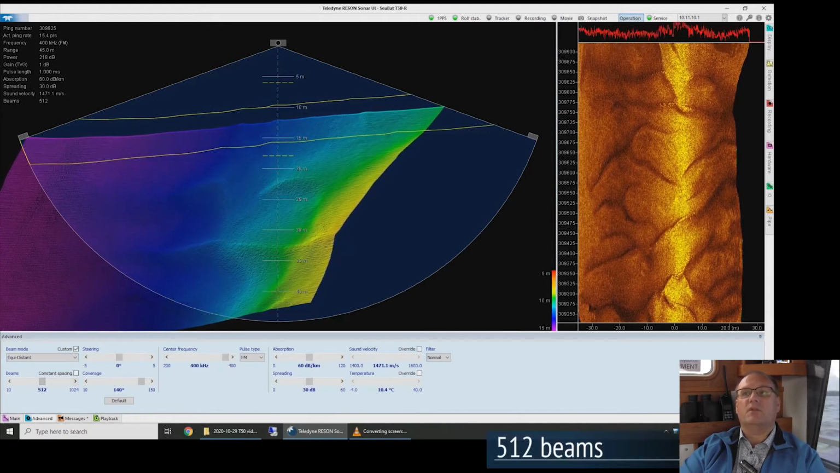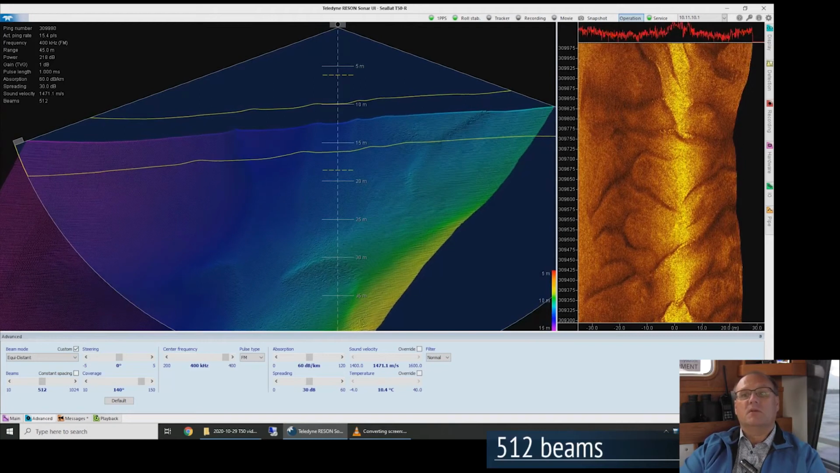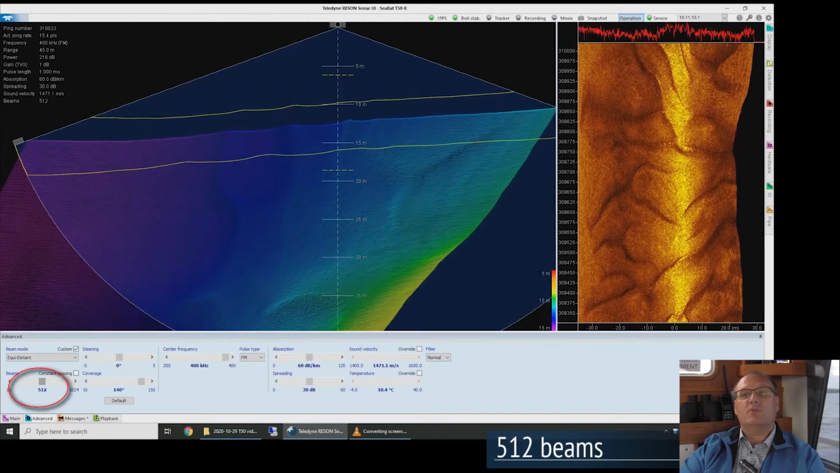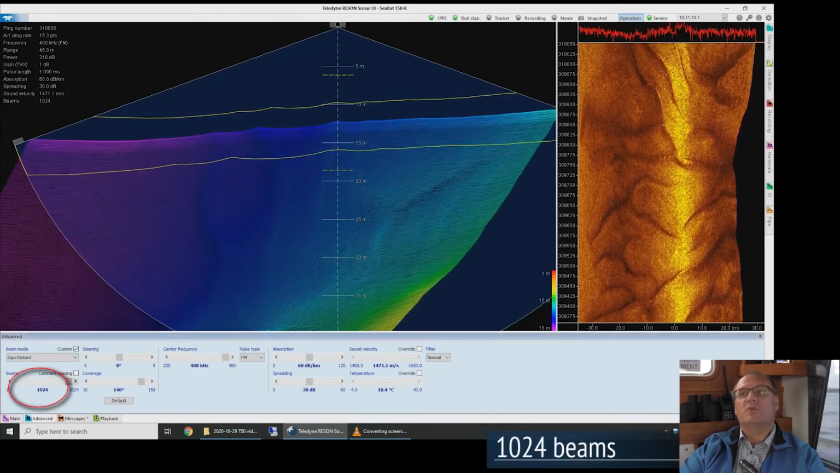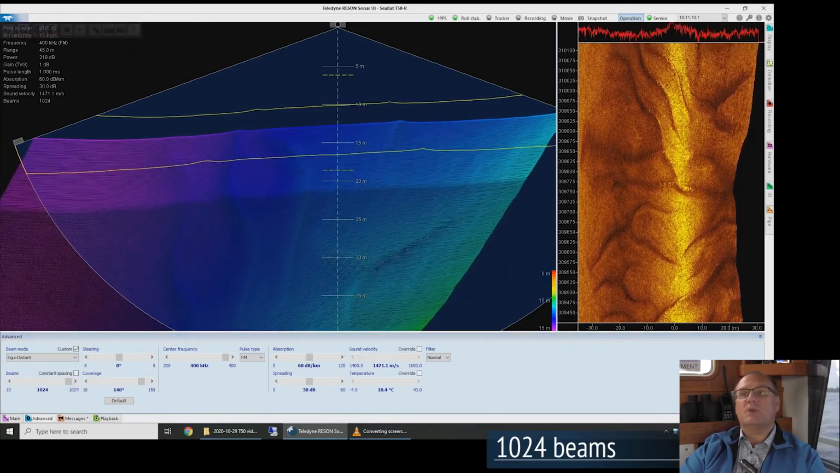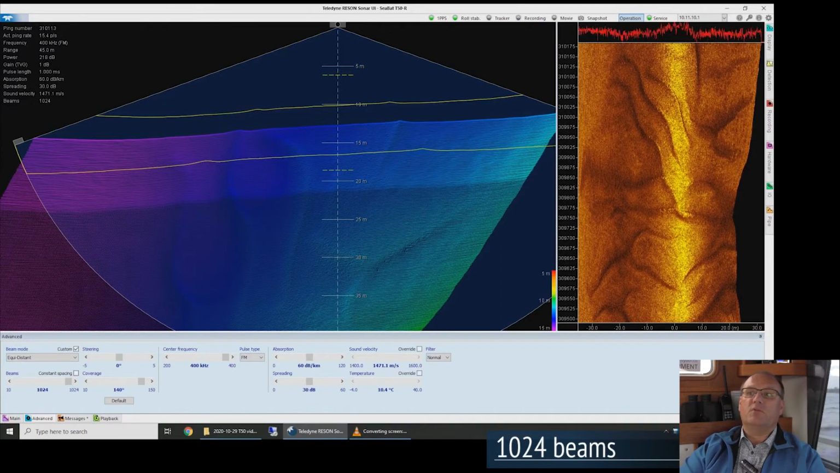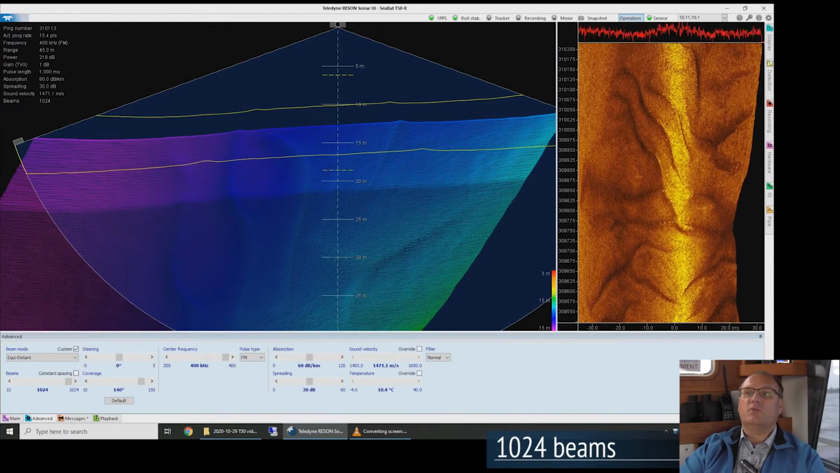Right now we're looking at 512 beams. I'm going to zoom in a little bit, and I'm going to crank that up to 1024. Here you can see the difference in sounding spacing. You can see the difference in sounding density from 512 to 1024.